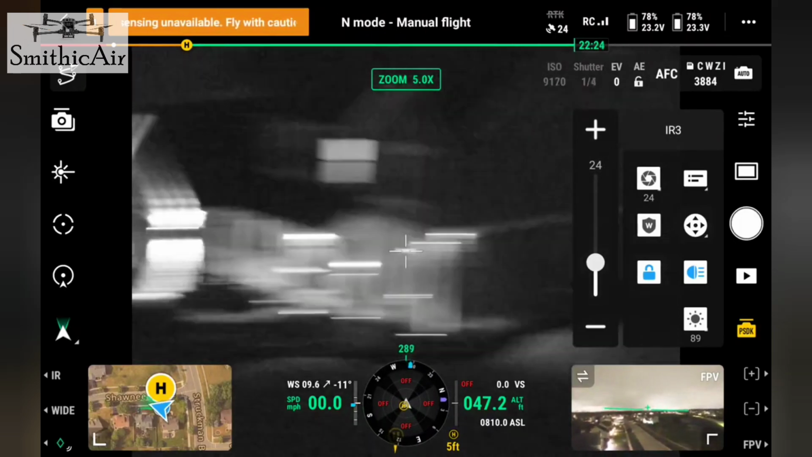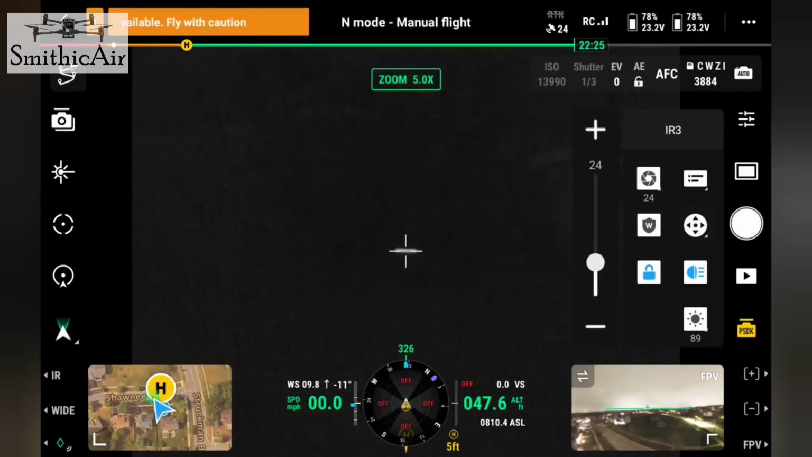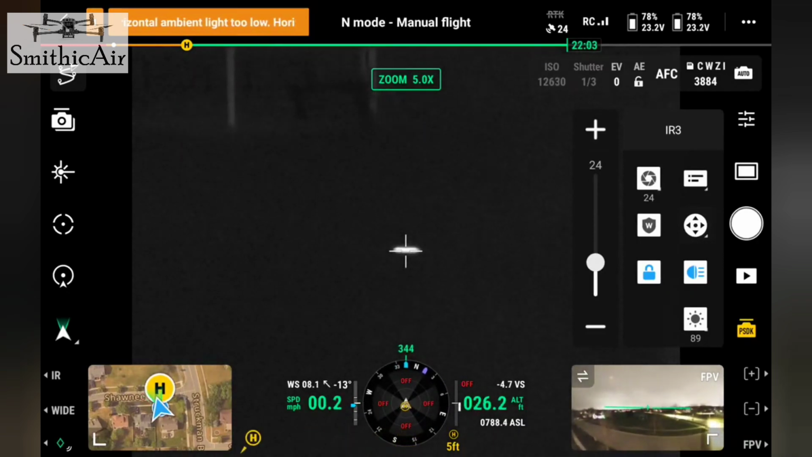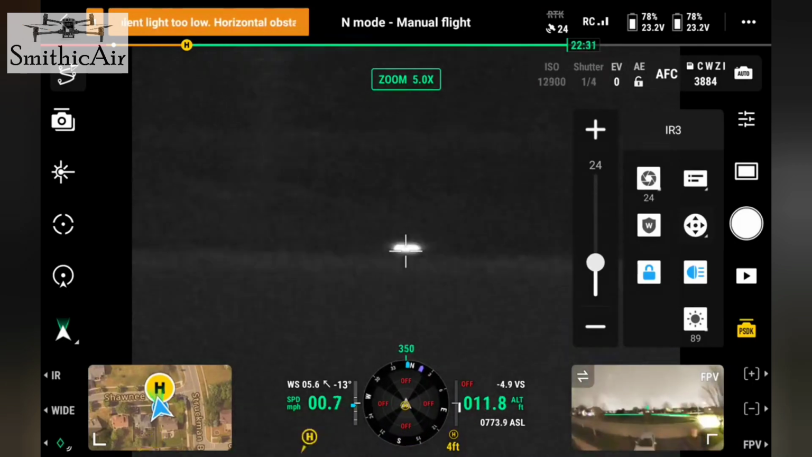It will not rotate down at all. So I'm going to land and try this again and see if I can figure out what's going wrong. Probably should read the instructions too, right?